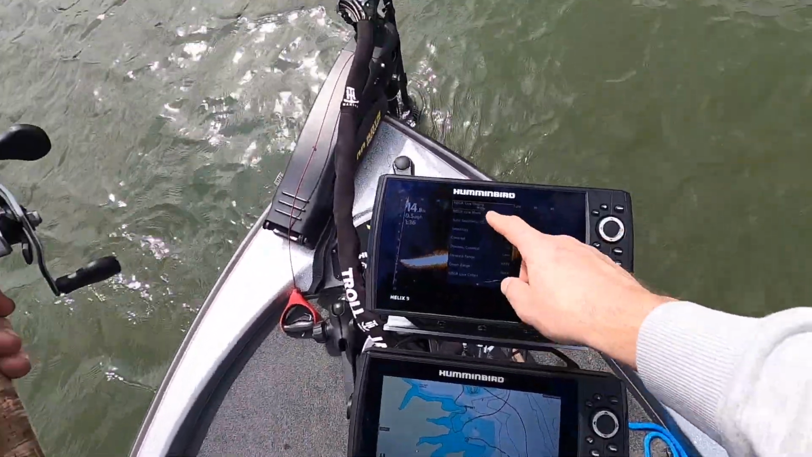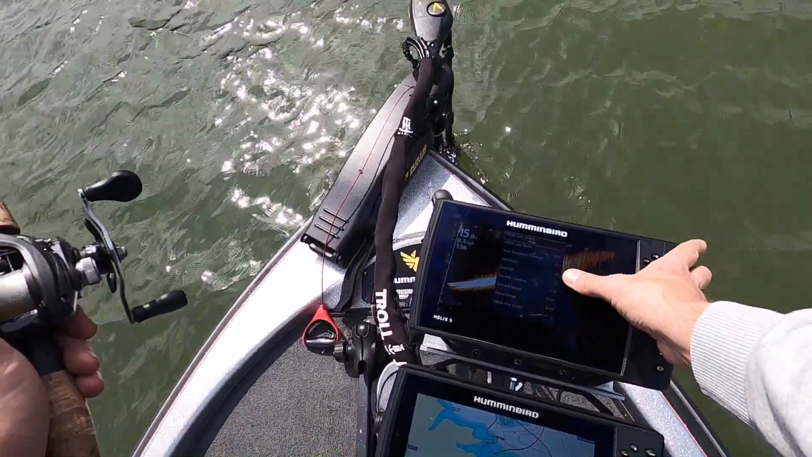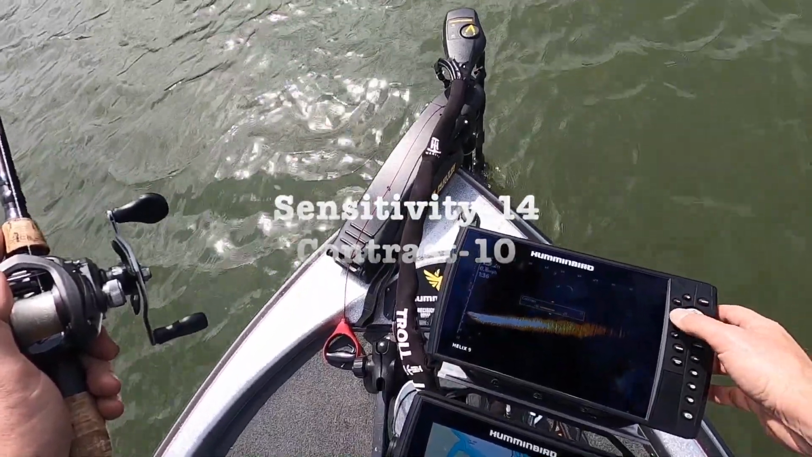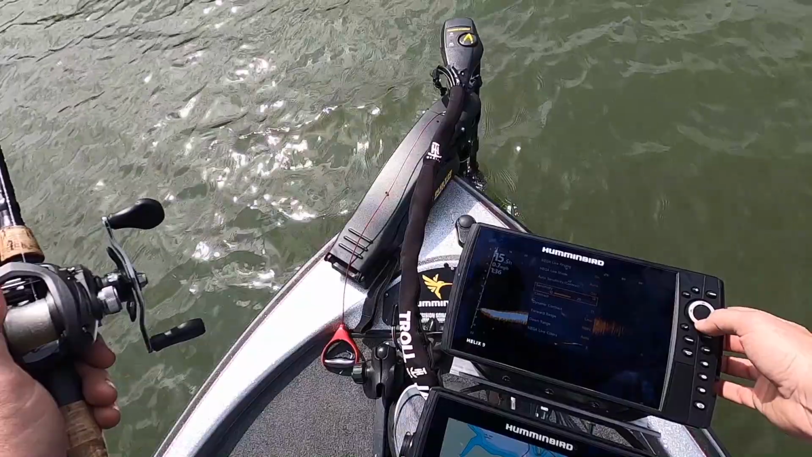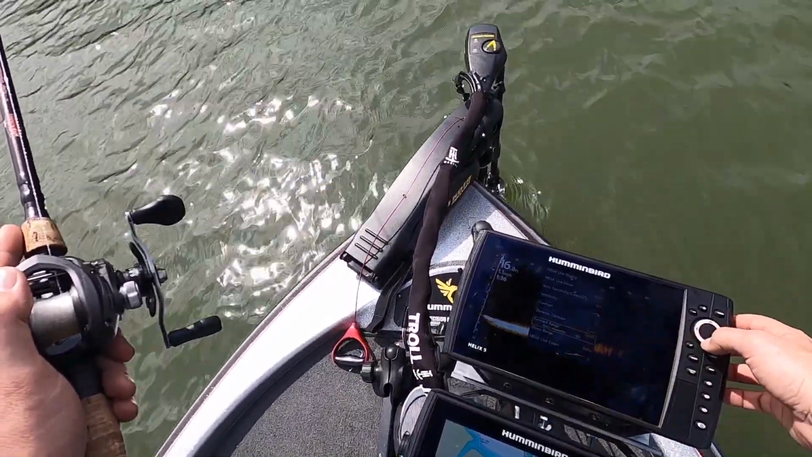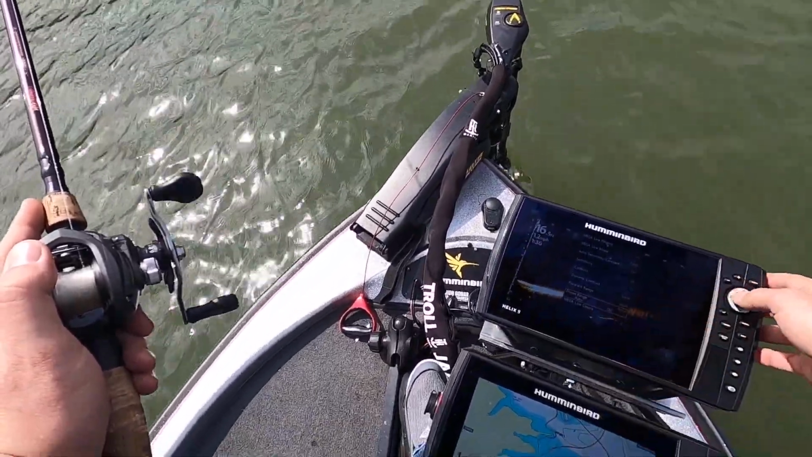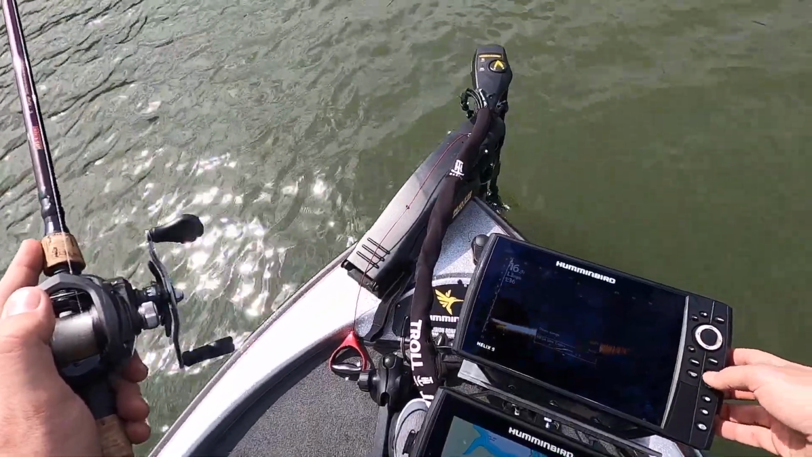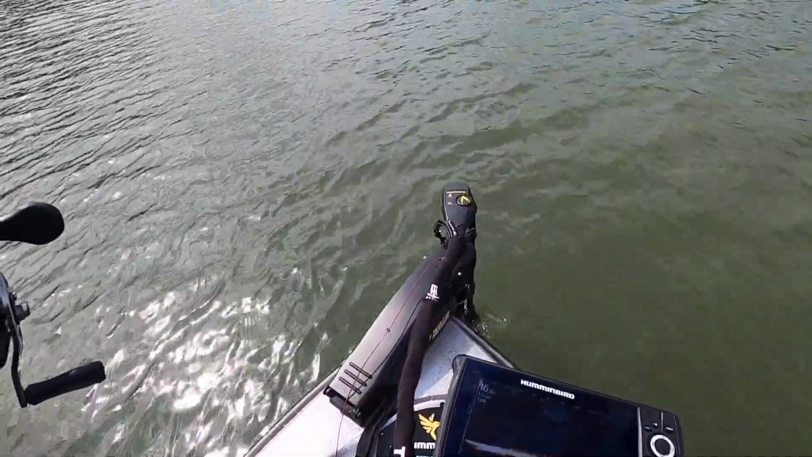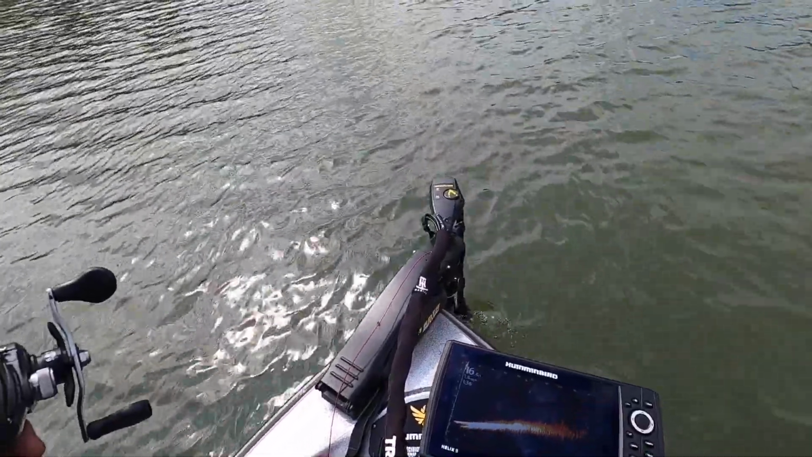I got Mega Live auto sensitivity, contrast off, sensitivity 4, contrast 10. I'm actually going to take that up to 11, but 14 and 10 for sensitivity. I have dynamic on low, forward at 100, downrange at 150. I'm sorry, to auto. And then I have that on color 3, but that's just today. I'm not guaranteed that's where I'm going to keep it. That's kind of what this day's for, is just to play around with it, start seeing what I like, what I don't like, and make changes.